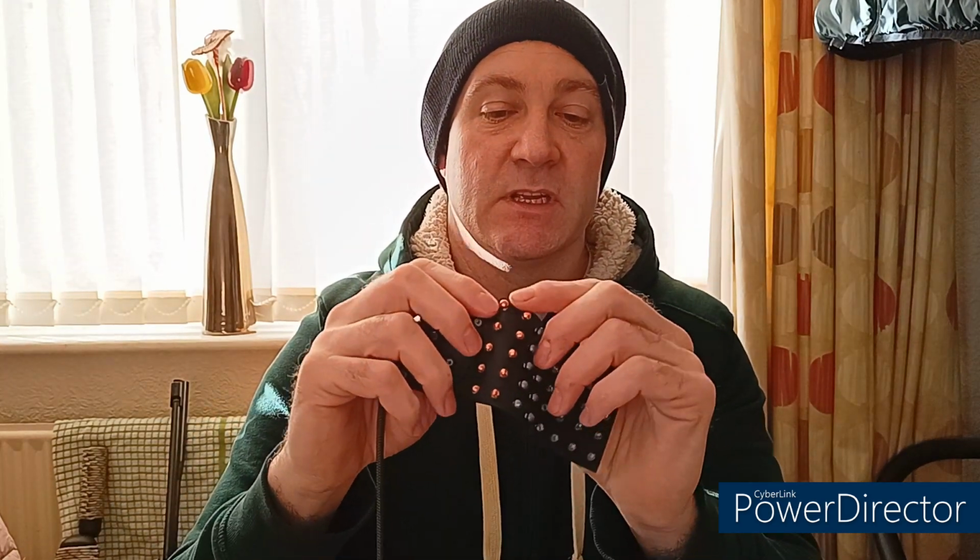Pellets I was using: the Terminators, a nice hard hitting pellet, purely for hunting really. I've got these ones, Barracuda Match, proper heavyweight, I think they're like 21 grains. Now a variation of this is called a Barracuda Power, which are these copper coated ones.